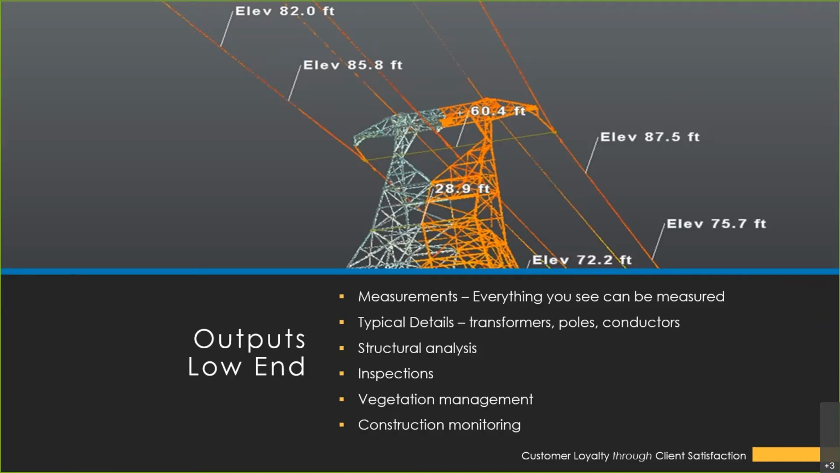Again, some examples of low-end deliverables. Measurements, essentially everything you can see can be measured. Typical details are able to be generated on poles, transformers, conductors, or any piece of equipment inside of that substation. Then with the imagery that is collected, engineers and surveyors can perform analysis and inspections of equipment and visually inspect the integrity of the equipment.